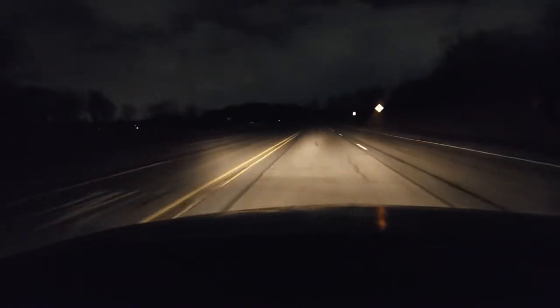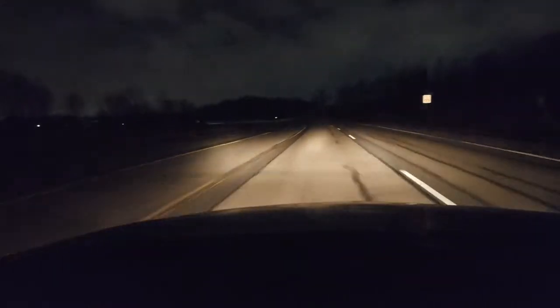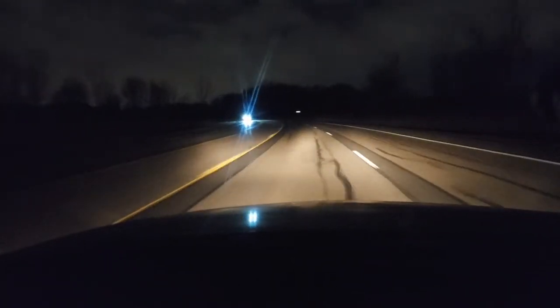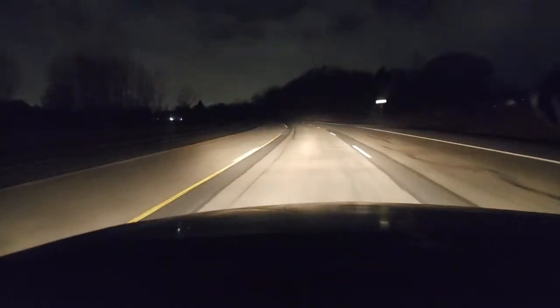Now, there are no lights over here, so I'm going to turn on brights. See? Brights. No brights. Cars coming. I don't want to have my brights on. I would blind them. Once the car goes by, there are brights again.